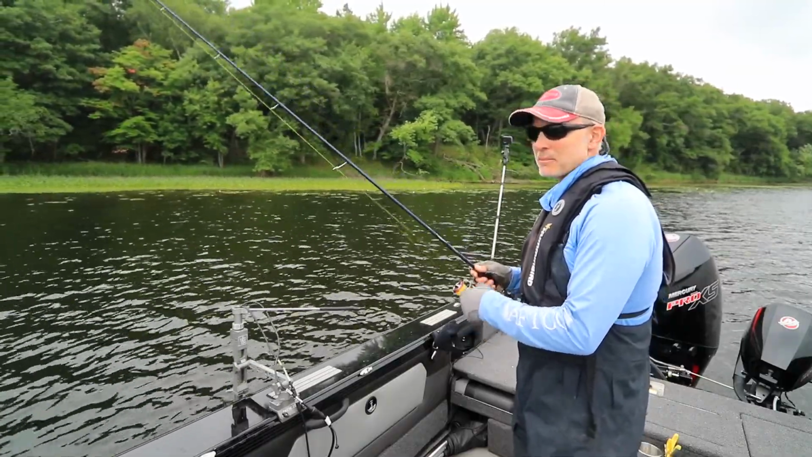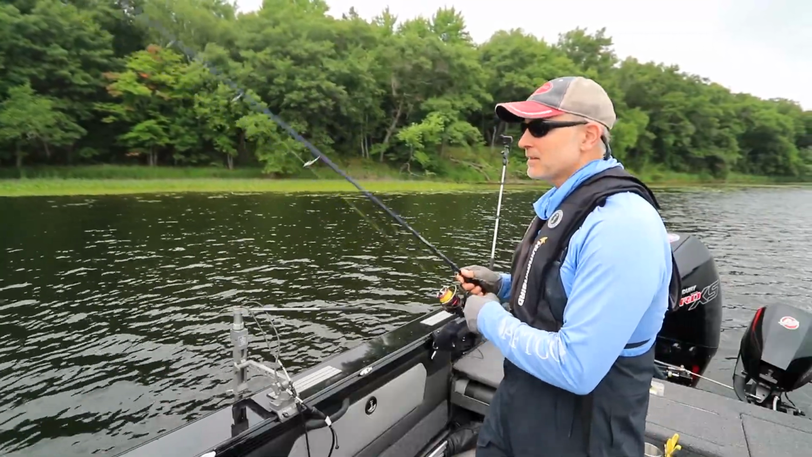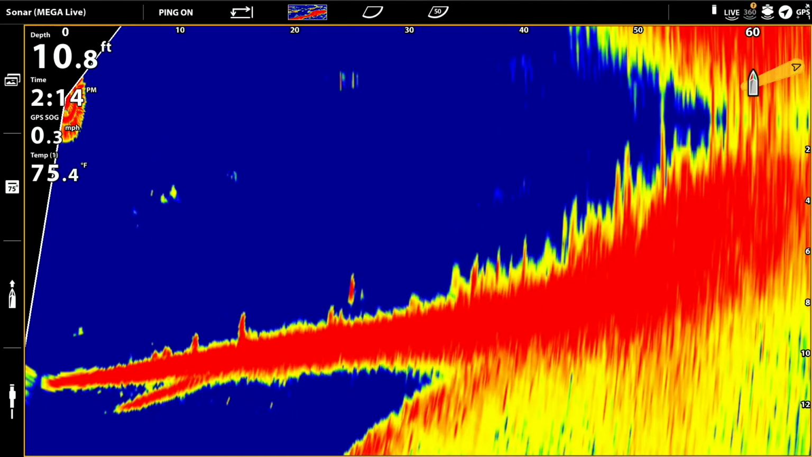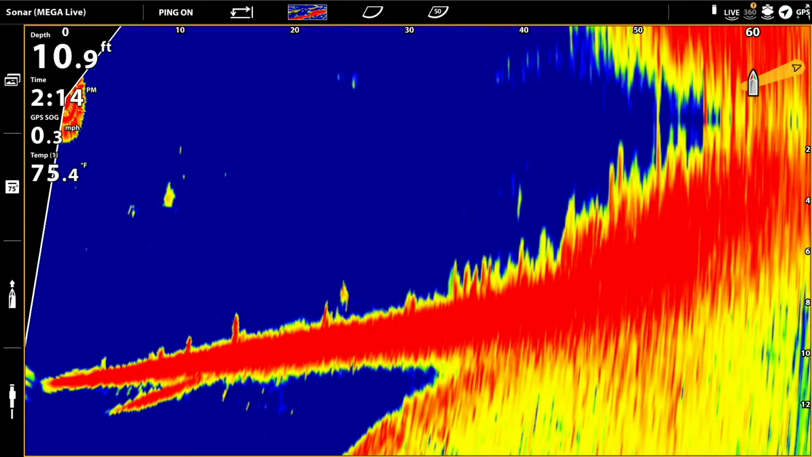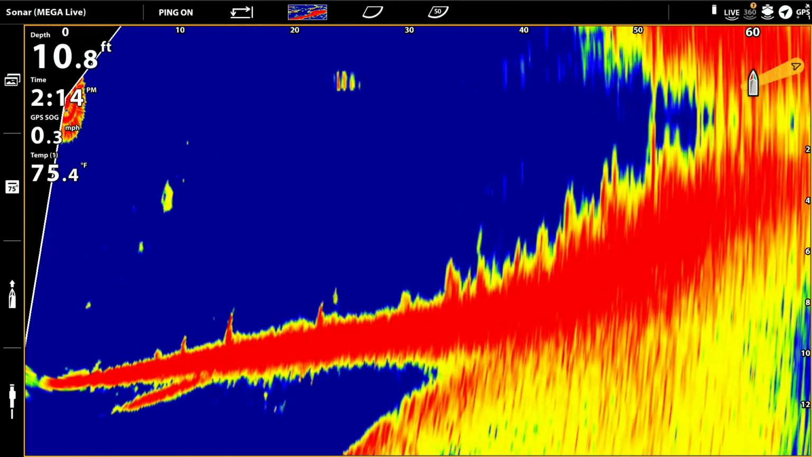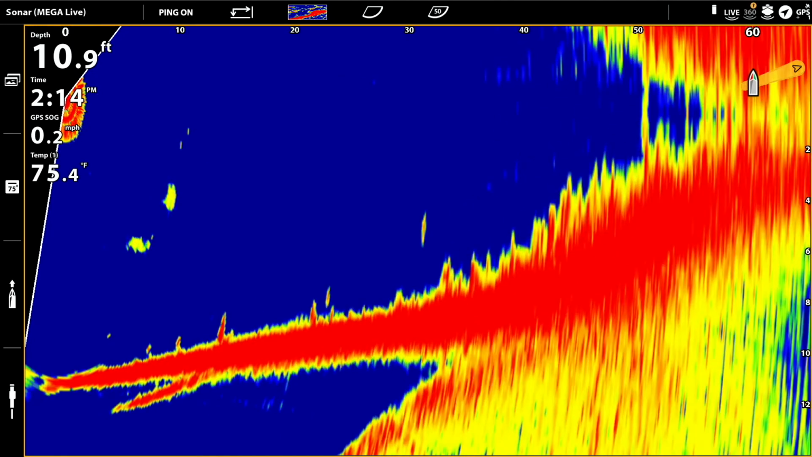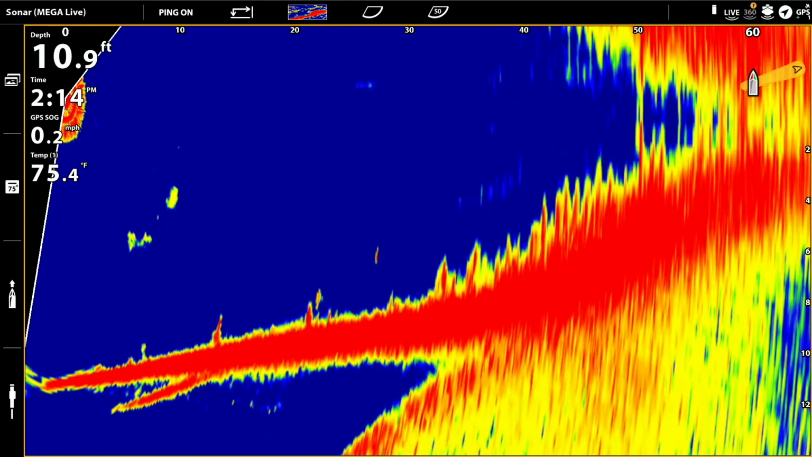And the reason that I'm leaning toward using forward mode here is that it's going to allow me to follow that jig in real time, that real lightweight Ned rig, as it tickles along the tops of the weeds. And keeping that bait in direct contact with the cover, and then letting it fall into the little nooks and crannies is really a way to call fish out and get more bites by the end of the day.